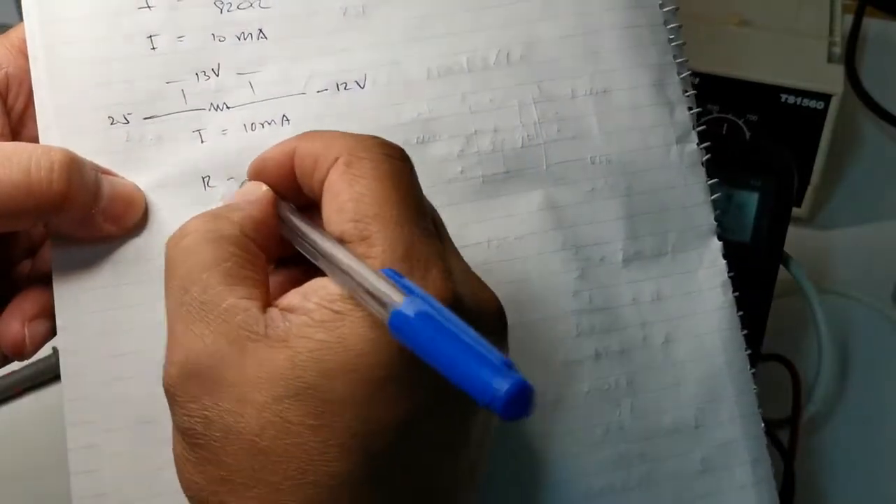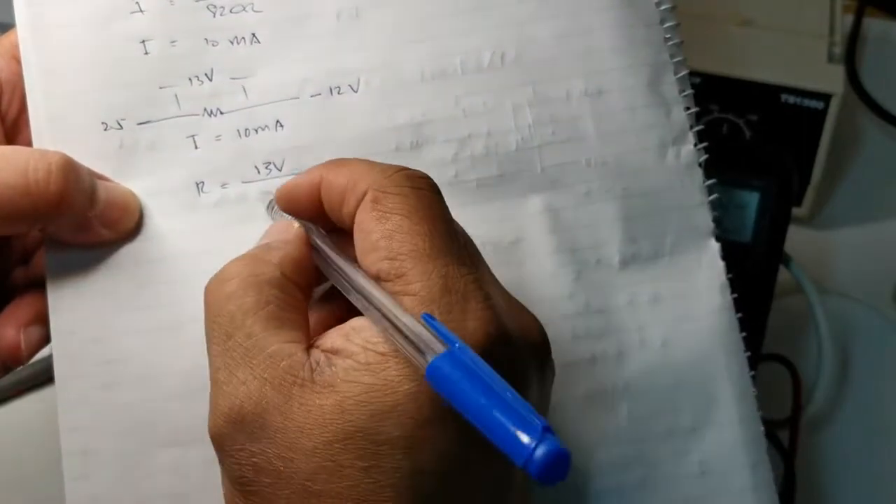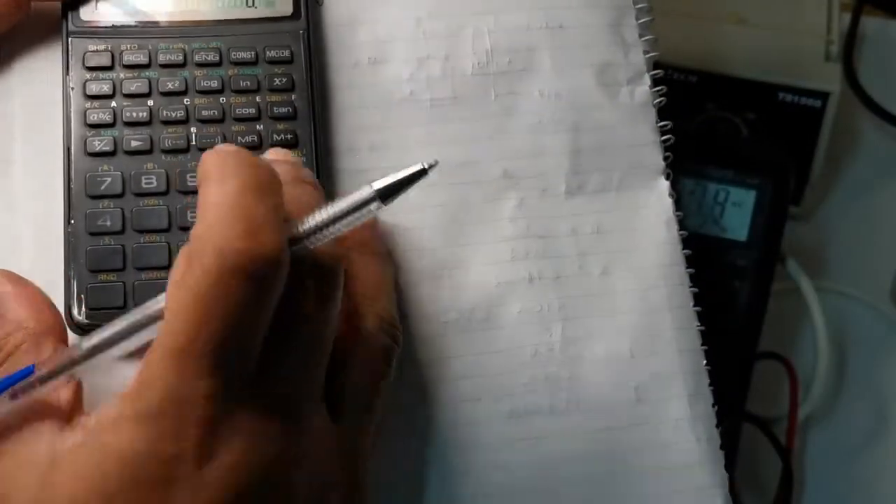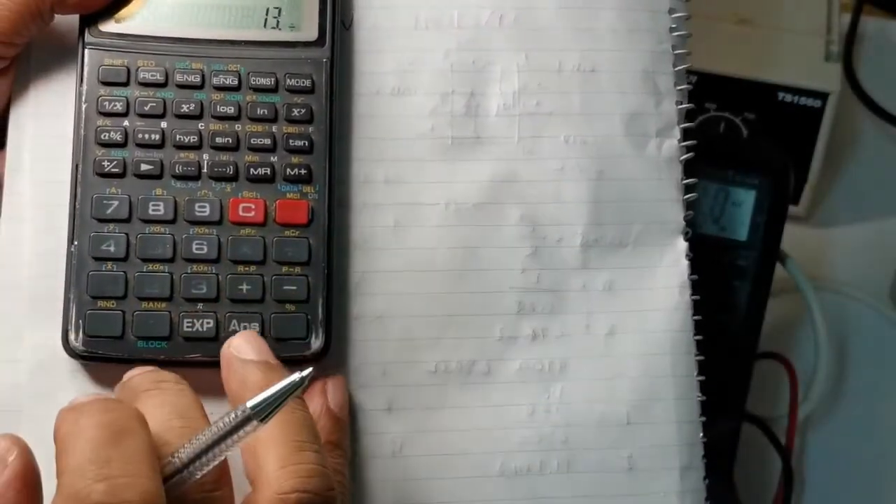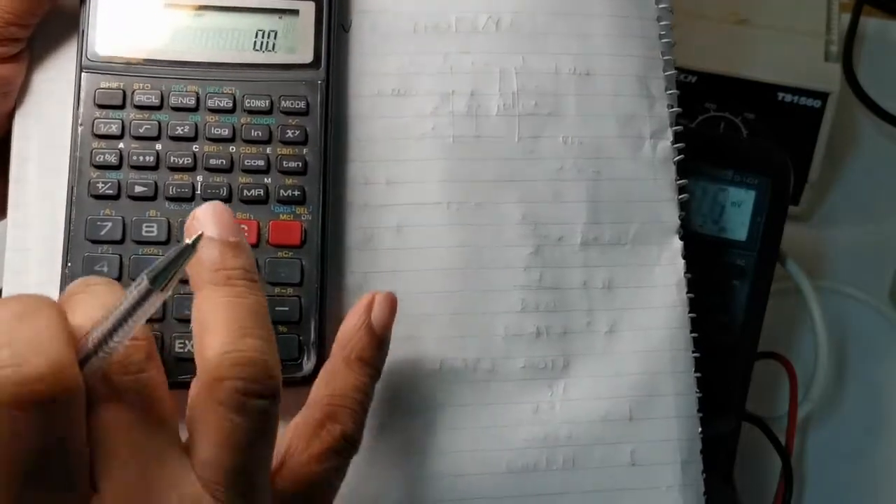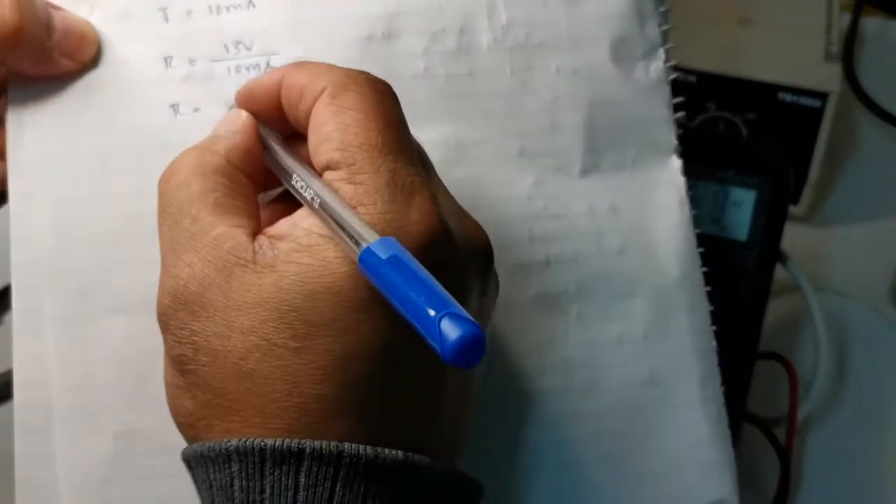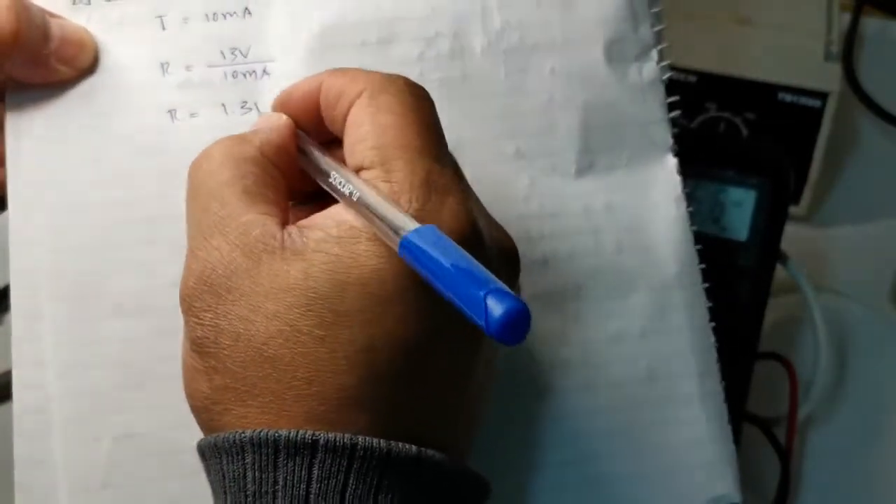What's our resistance? Our new resistance value is equal to 13 volts divided by 10 milliamps, which is 13 divided by 0.01, 1.3k. So our resistance value is 1.3k.